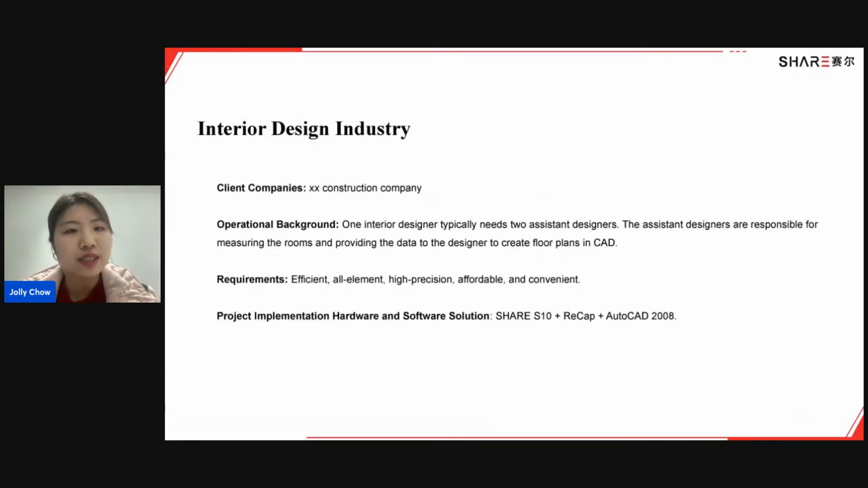In the interior design industry, traditionally, we need 1 interior designer and 2 assistant designers to create floor plans in CAD. And the 2 assistant designers are responsible for measuring the rooms and providing the data to the designer. And the designer views the data and manually draws the floor plans.